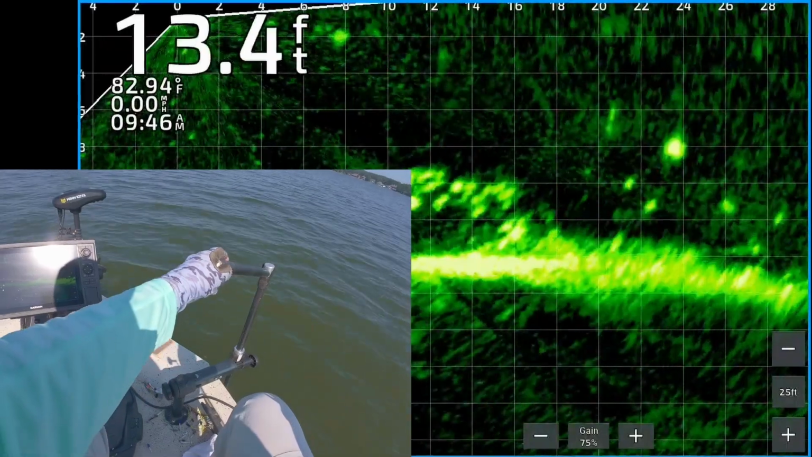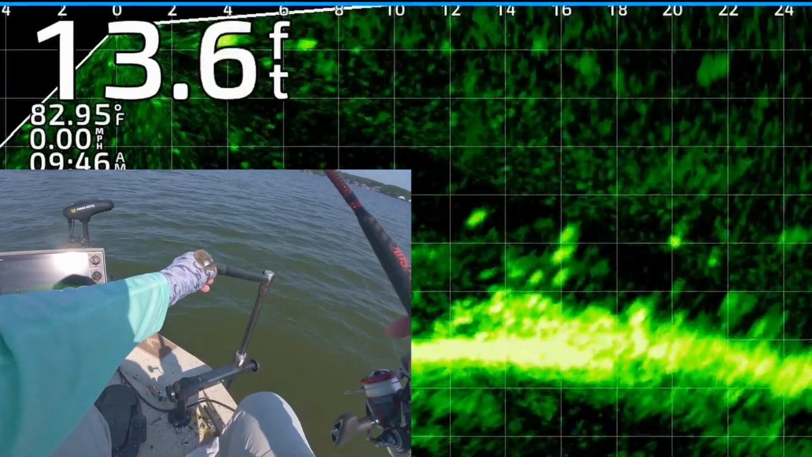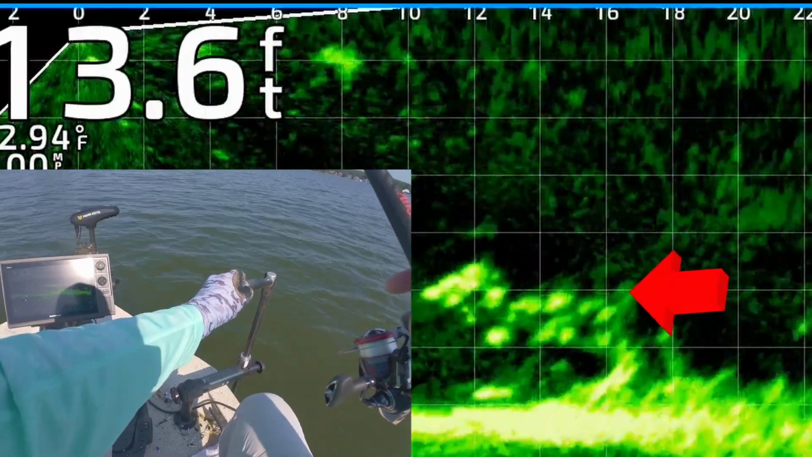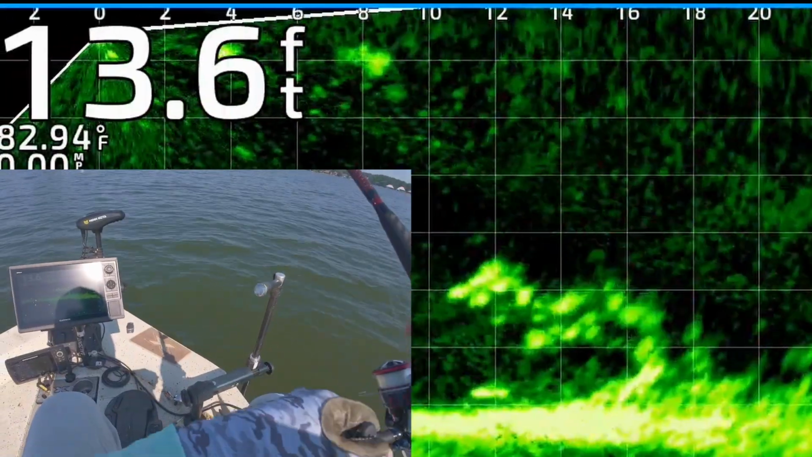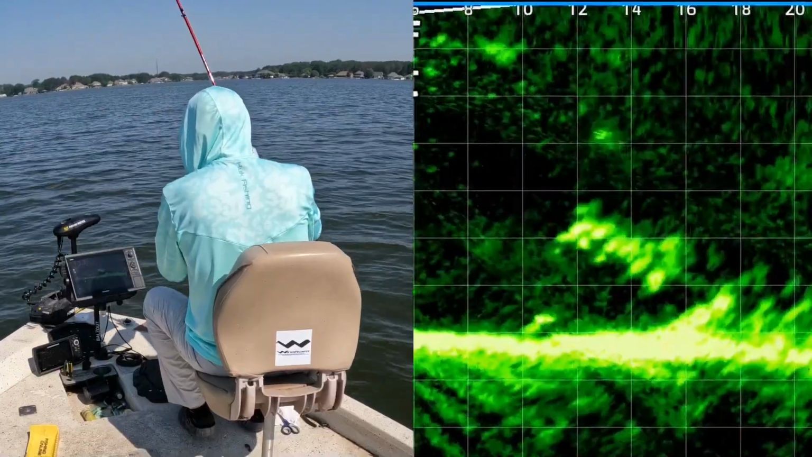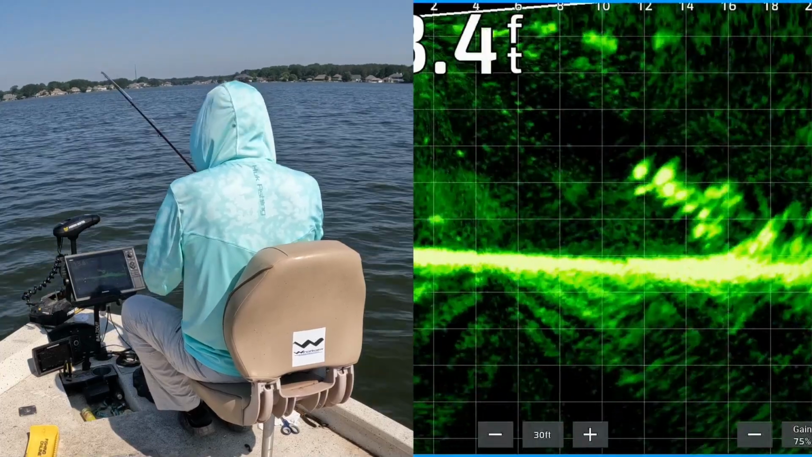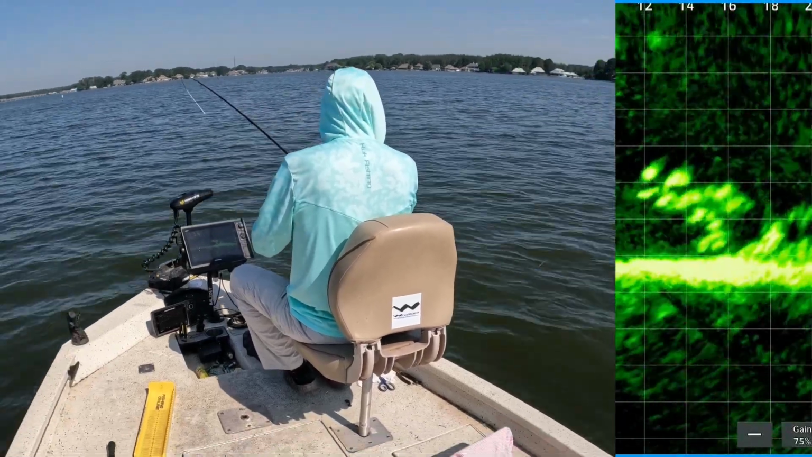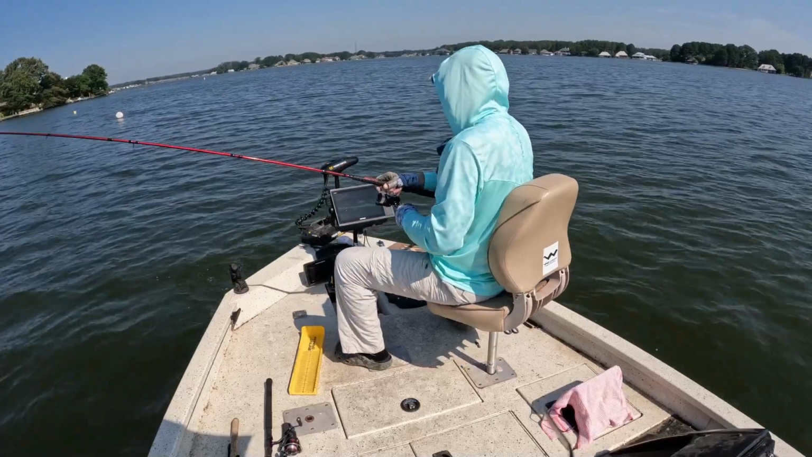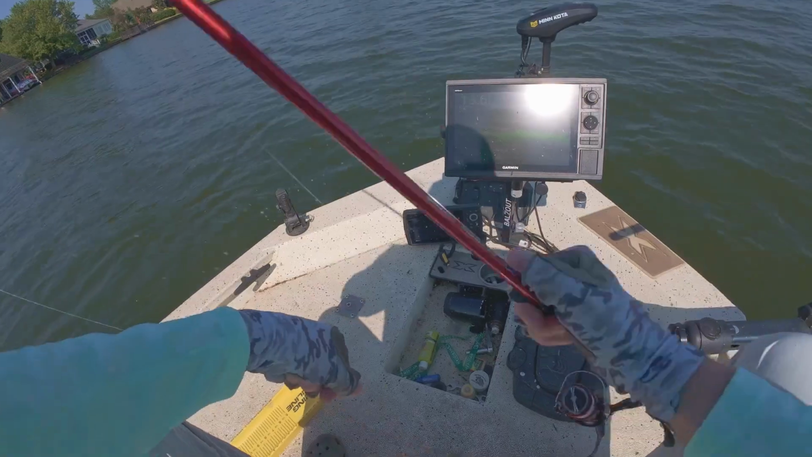Alright, moved on to a new brush pile. There's my jig and weight. Coming down on top of these fish. There's my jig and weight. One of them's chasing it right there. He's about to get it. Yes. Through the middle. There's one. That's a nice school of crappie right there. Look at that. Get up there, sucker.